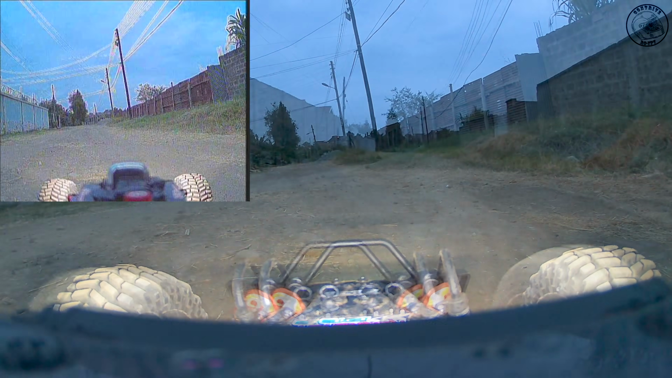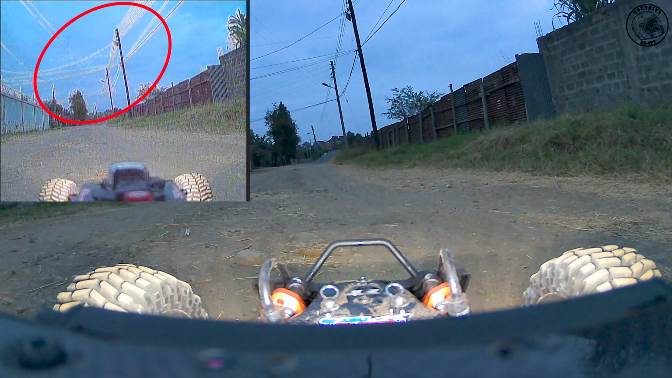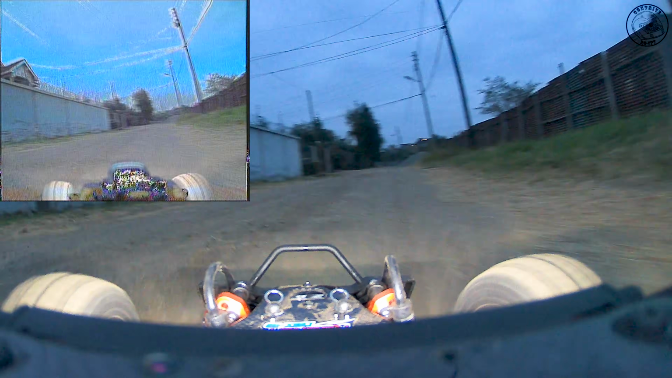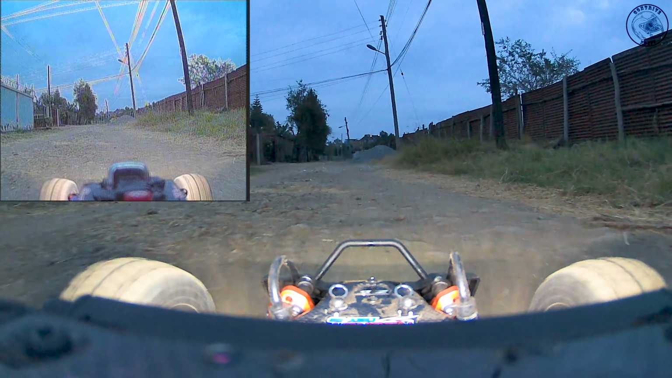But what's really cool to check out at dusk are the power lines. I have no clue why they glow like that until about 7:15 PM and the action cam doesn't pick it up. If anyone has any explanation as to why this is happening, please drop a comment below.